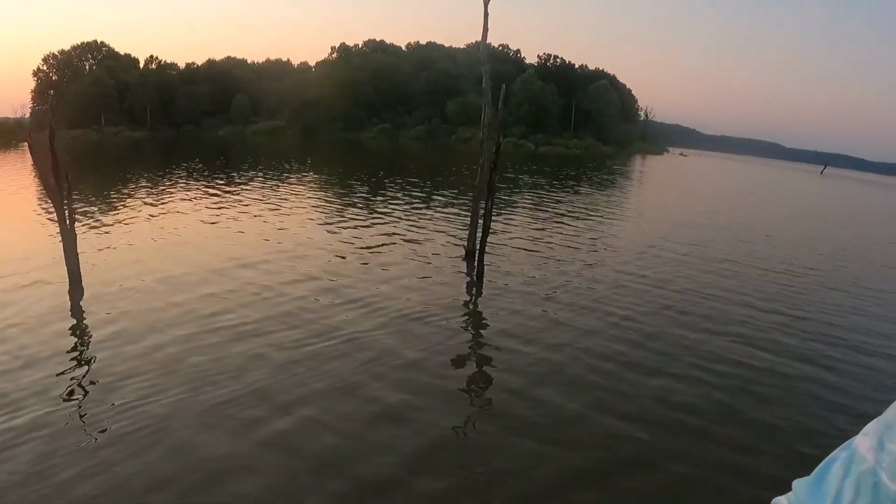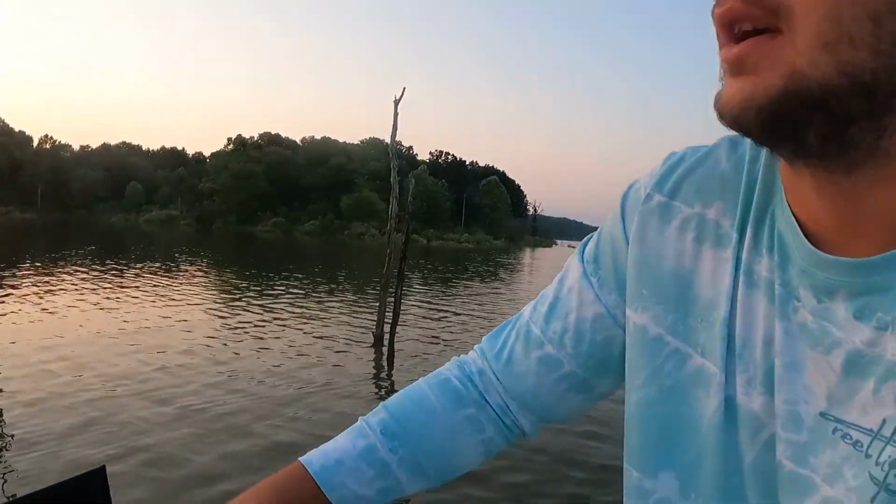Alright guys, I kind of want to take a minute this morning and show some of my settings. I know a lot of people have been asking for it. I'm fishing Truman Lake, and the water clarity, you can't really see on camera, but it's about normal as it is year-round. Depth, just a little deeper than what I normally fish, but kind of go through the settings and see if it works for me.